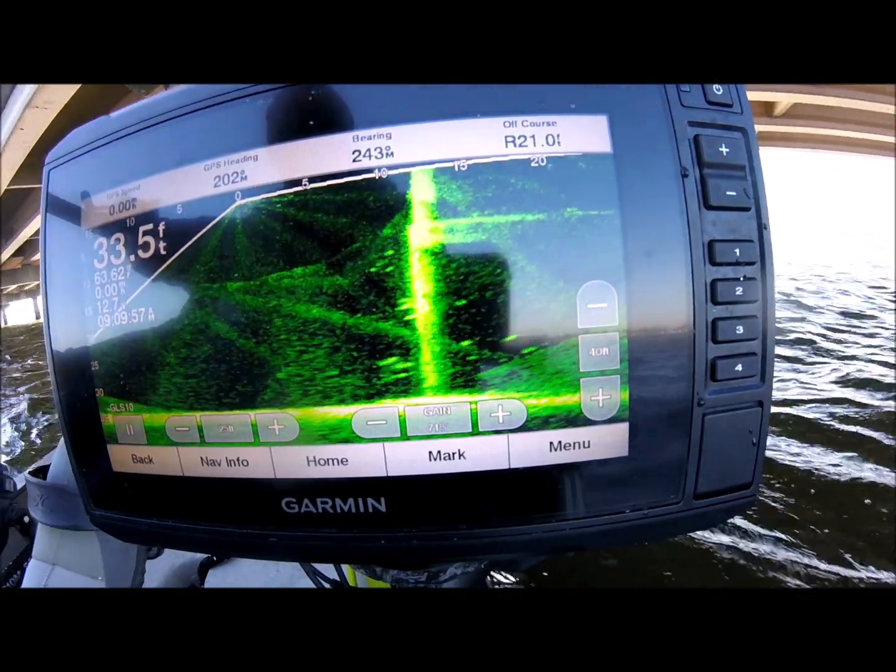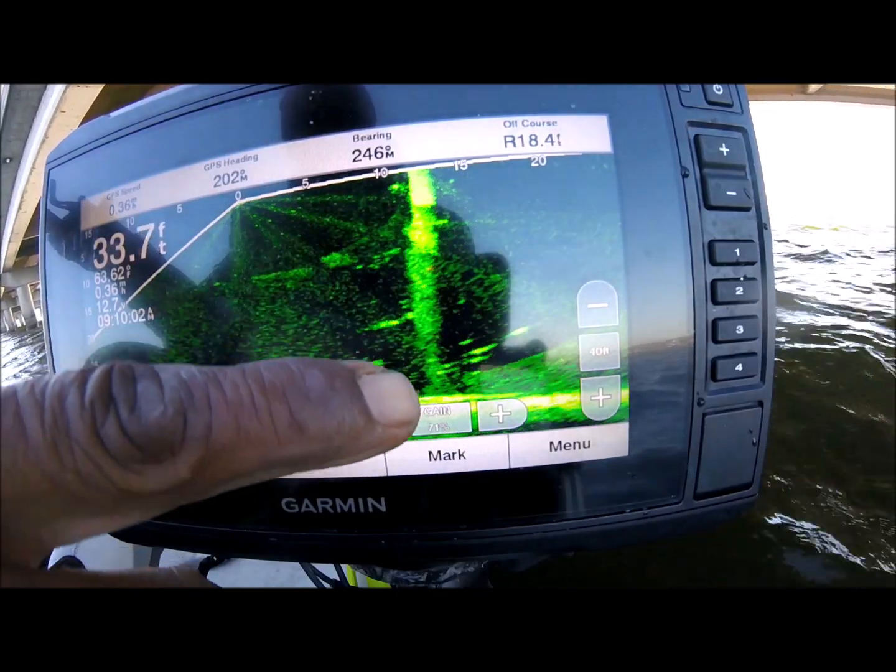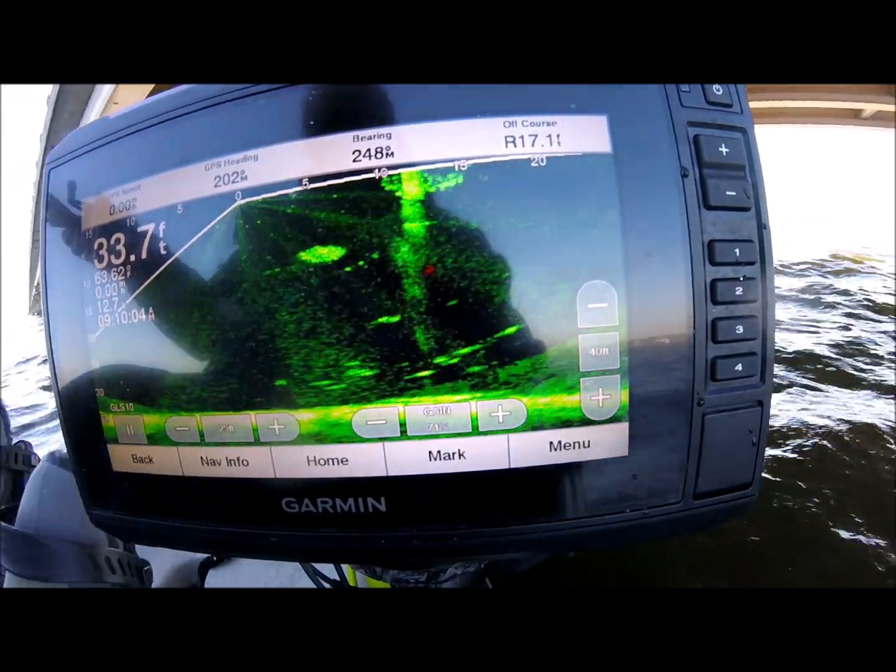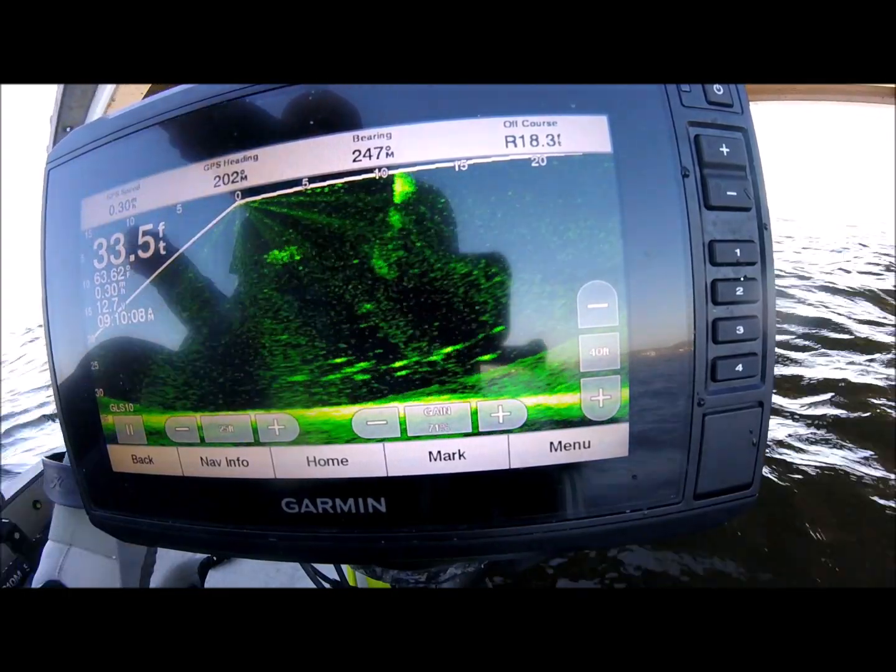All those fish are down deep. You see them down there? They're all down deep. Some of those are big catfish down there, though. I don't want to deal with them. And there's a column, the piling there. So I'm going to try to drop my jigs.